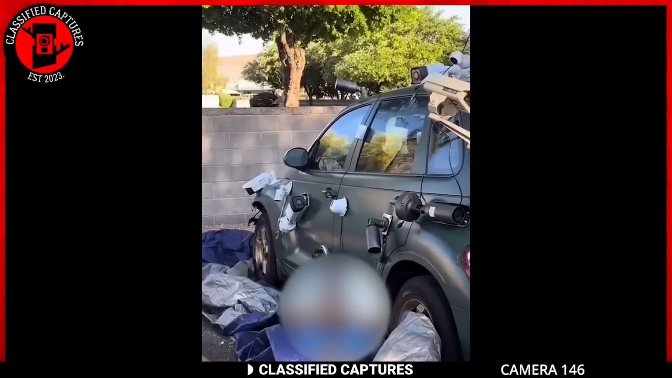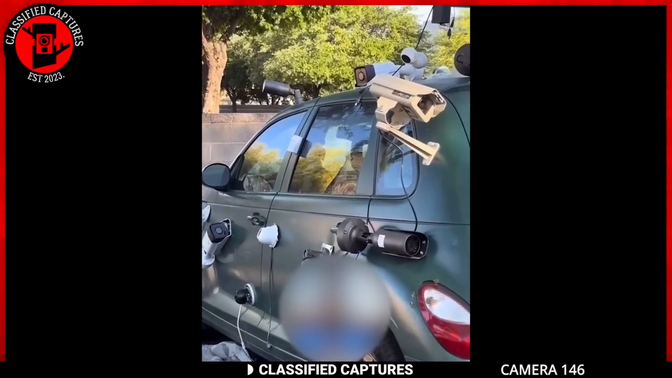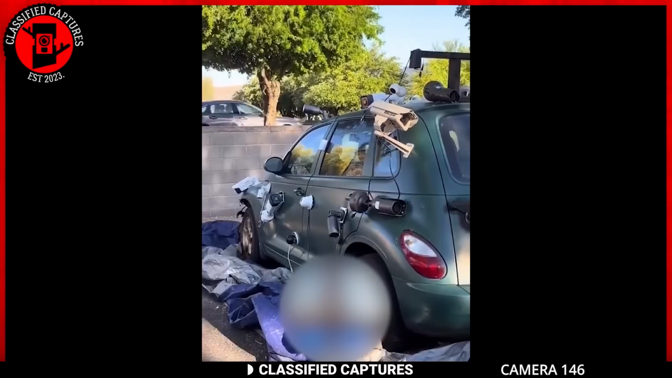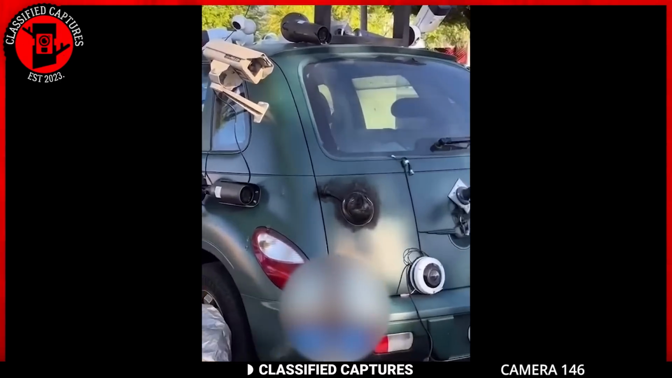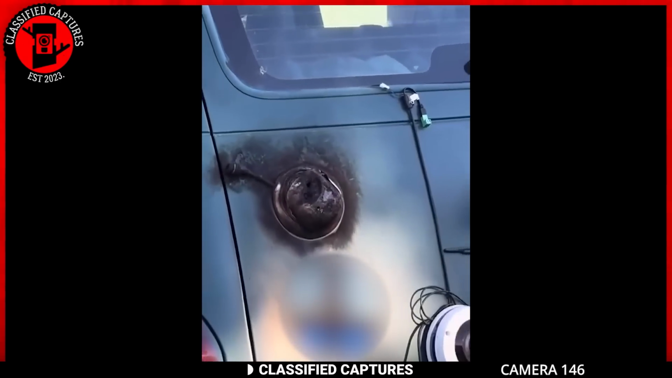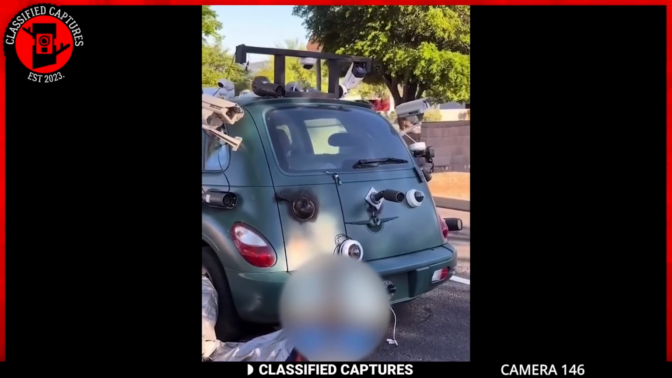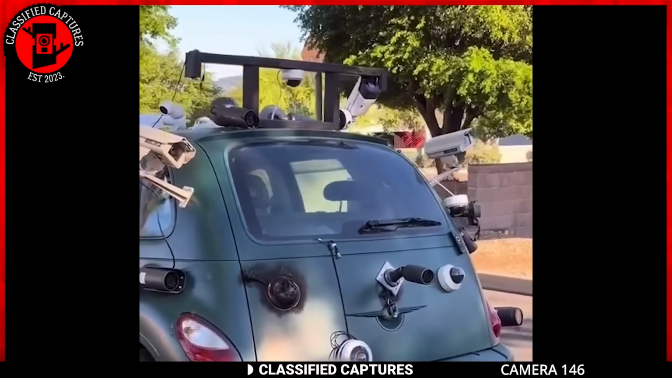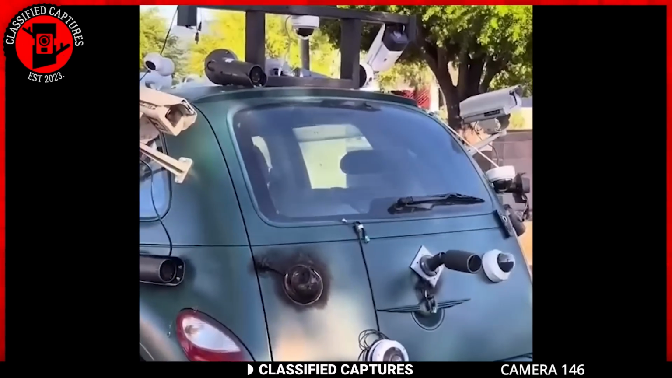The owner of this car has gone to great lengths to protect their vehicle by welding several security cameras onto it. The cameras are strategically placed all around the car to ensure complete coverage and to provide the owner with a 360-degree view of the surroundings. It's a whimsical approach, to be sure, but you can't deny the ingenuity behind it.